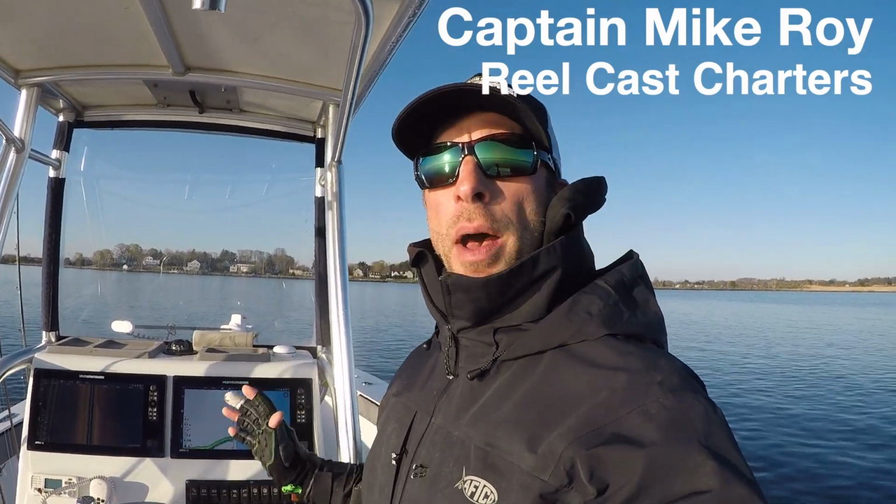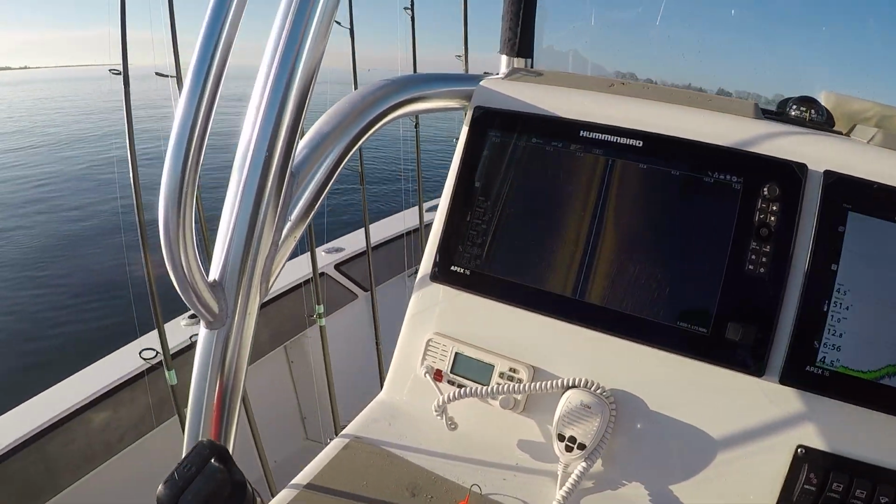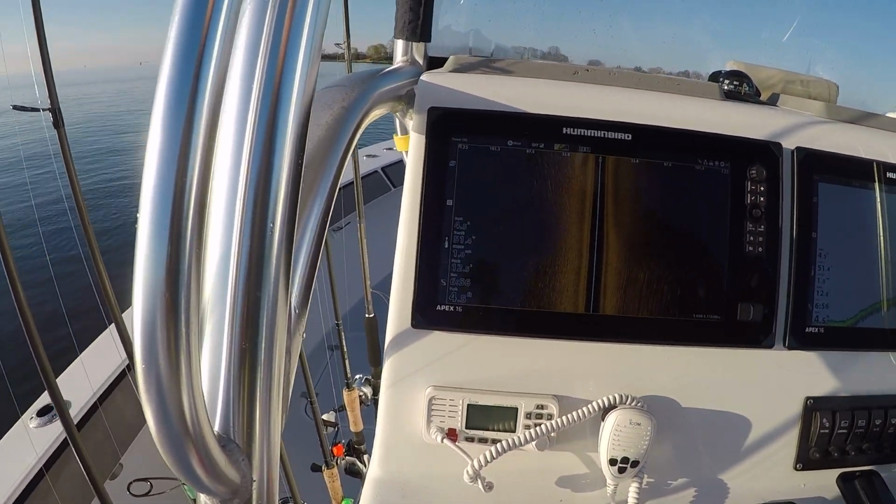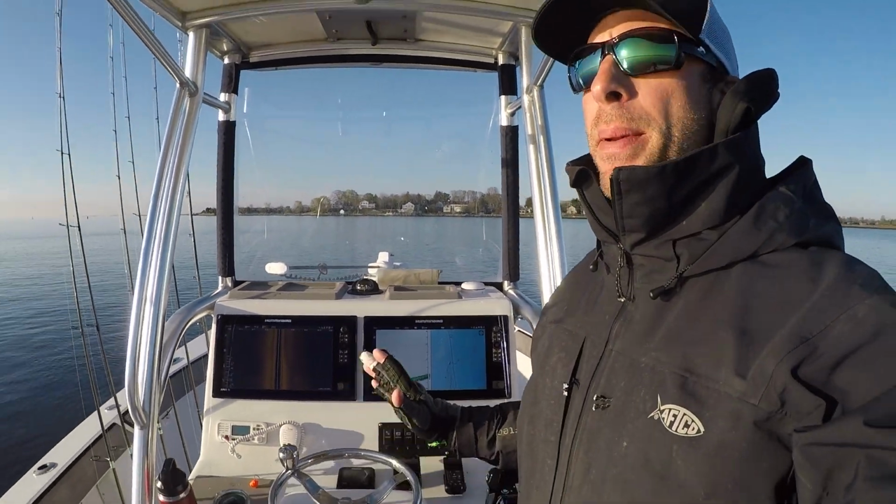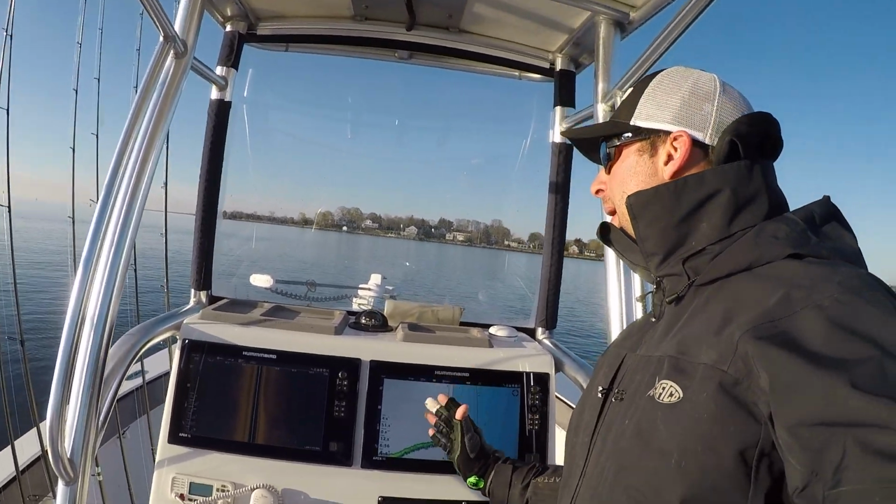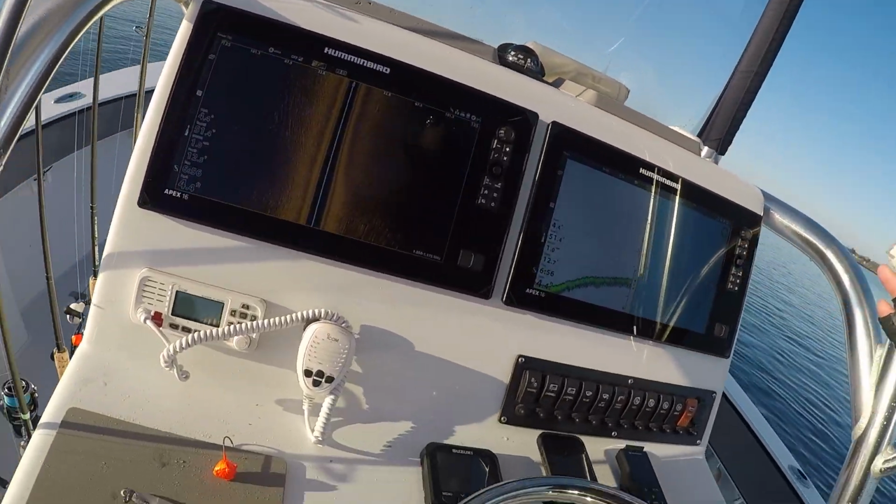This is the Humminbird Apex. I'm running two Apex 16s. I've been running these screens for a year and a half, and they are so impressive. I've been meaning to do a video. I'm going to do my best here. I'm by myself, so I just want to show you some of the key features and what makes these units so great.